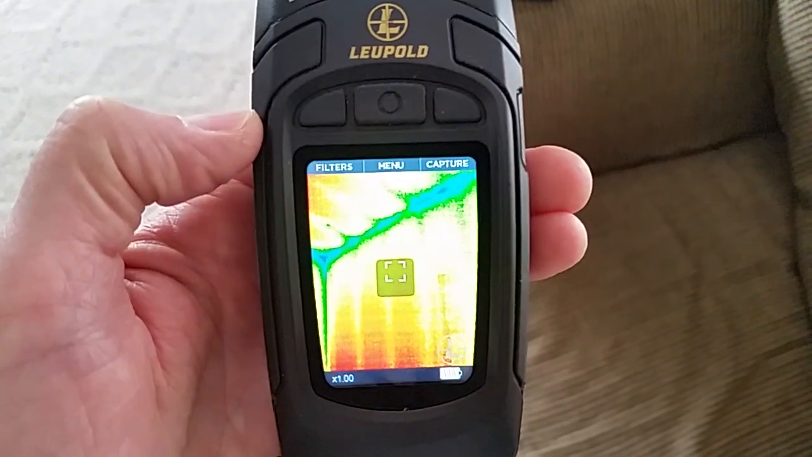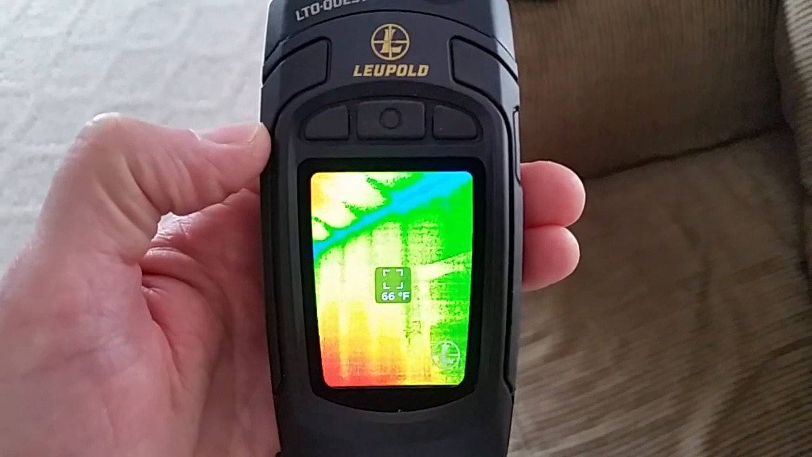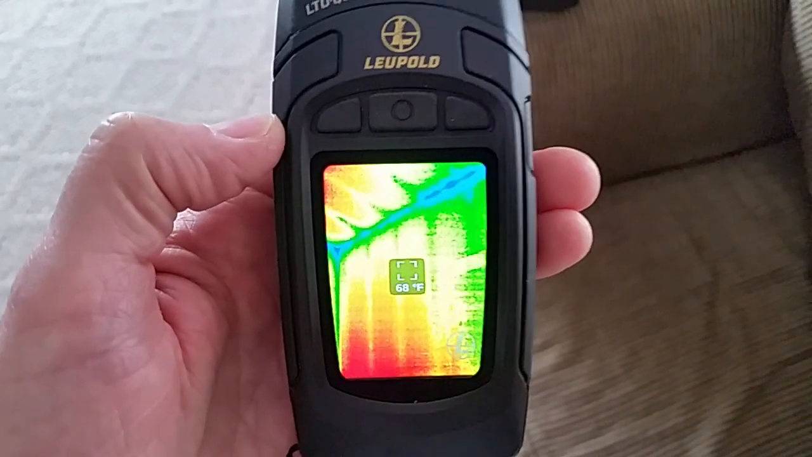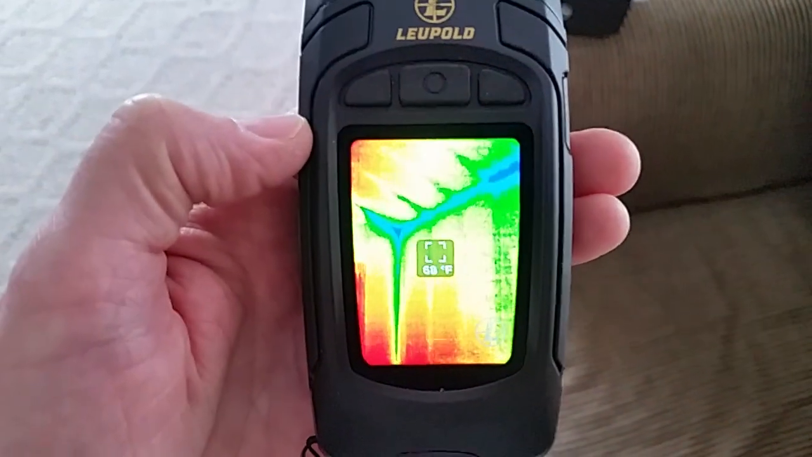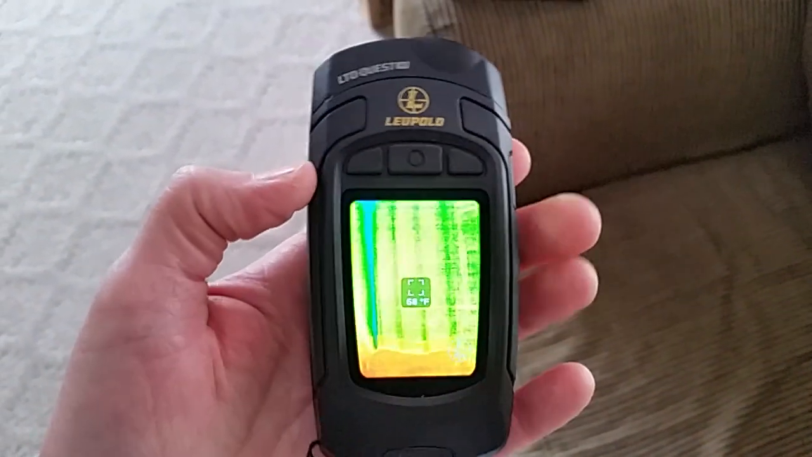From what I understand, all of these are actually from a company called Seek, S-E-E-K. Seek is the ones that came out with this, their original model, and then now their higher resolution model. They're selling like an orange version of it for firefighters to carry in their pockets.